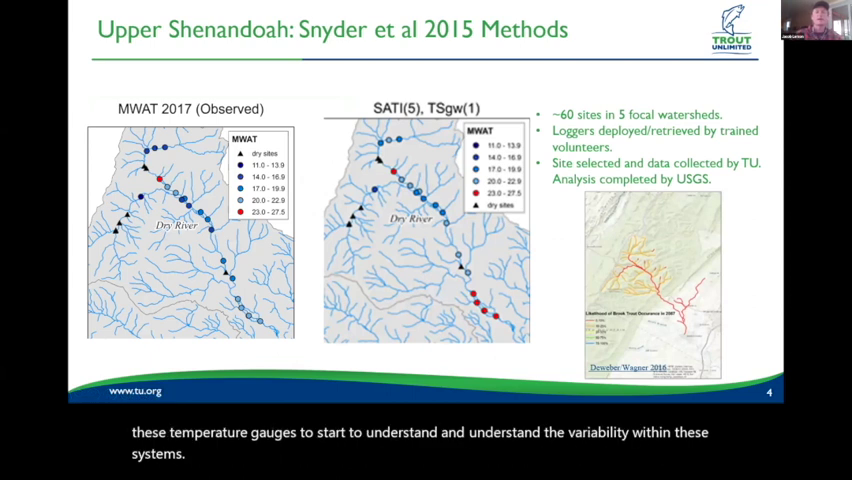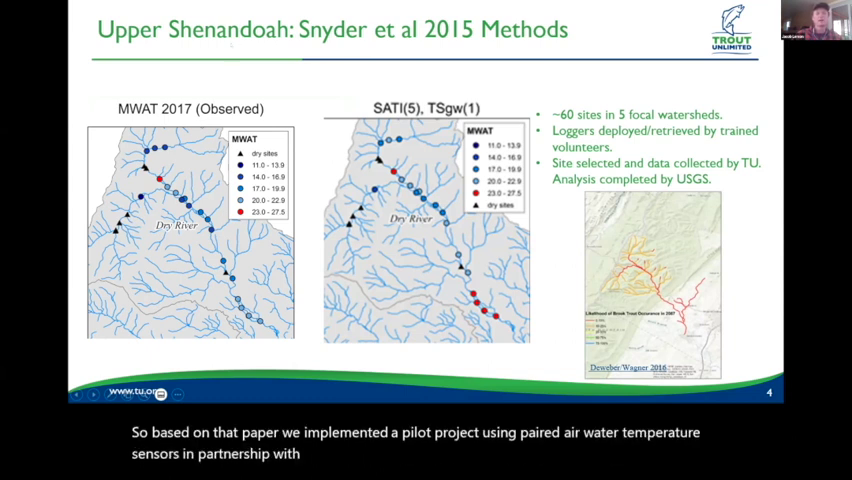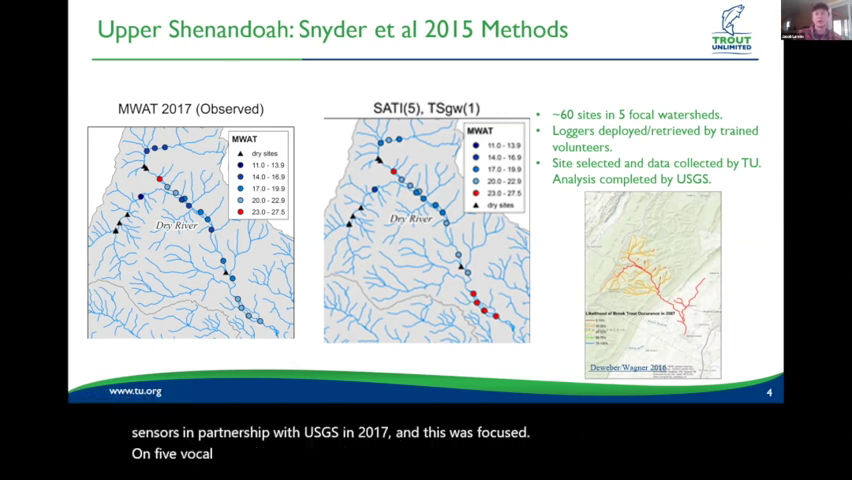So based on that paper, we implemented a pilot project using paired air and water temperature sensors in partnership with USGS in 2017. And this was focused on 5 focal watersheds in the upper Shenandoah Basin.